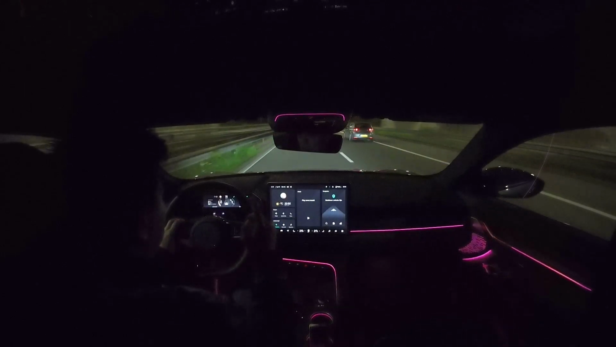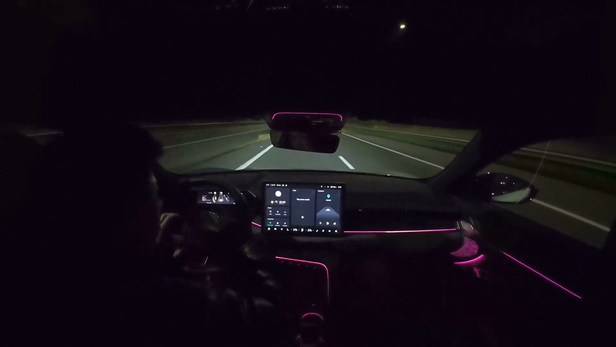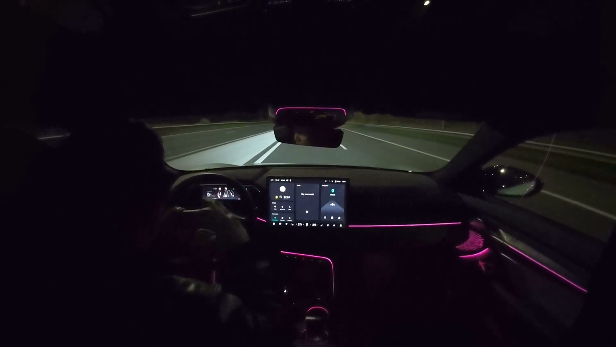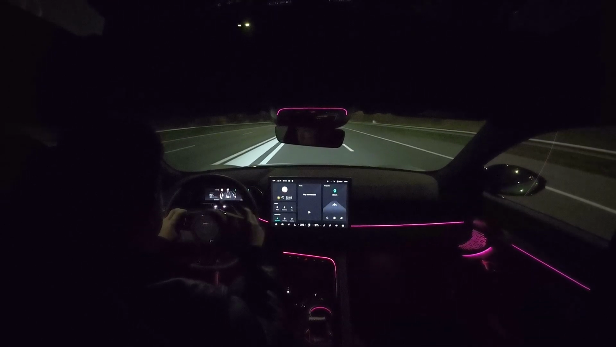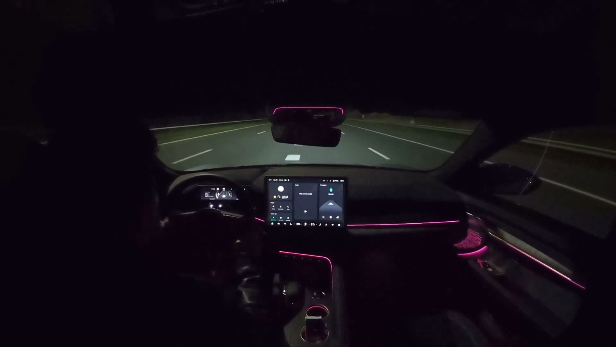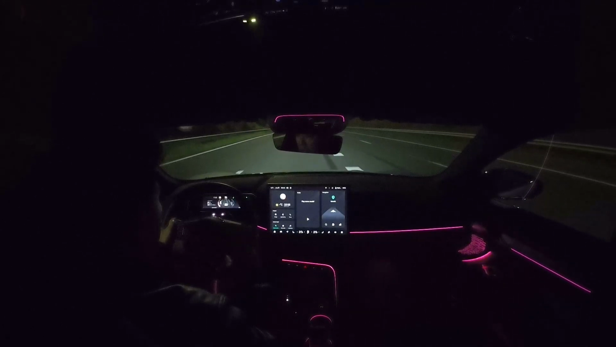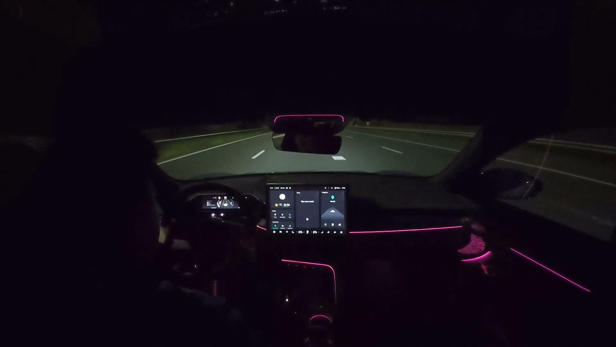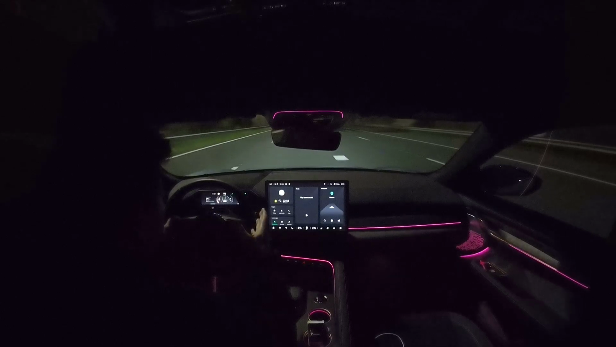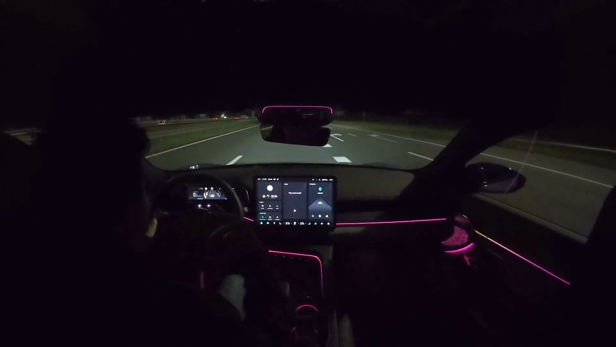The one thing I had when I sat in the car, and I wasn't sitting in the driver's seat, was that I was fooling around with the camera in the middle, trying to hang it up, and the car completely shut off and the alarm went off because it thought no one was in the car, but I was clearly sitting in the back seat.